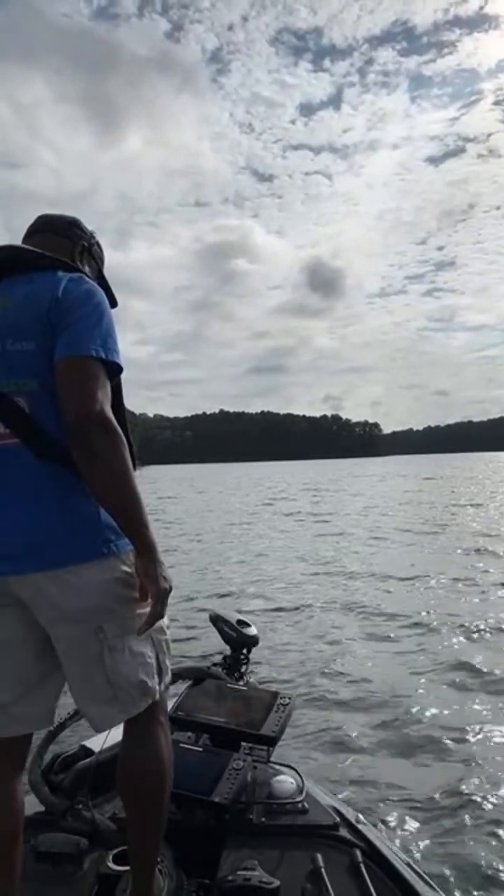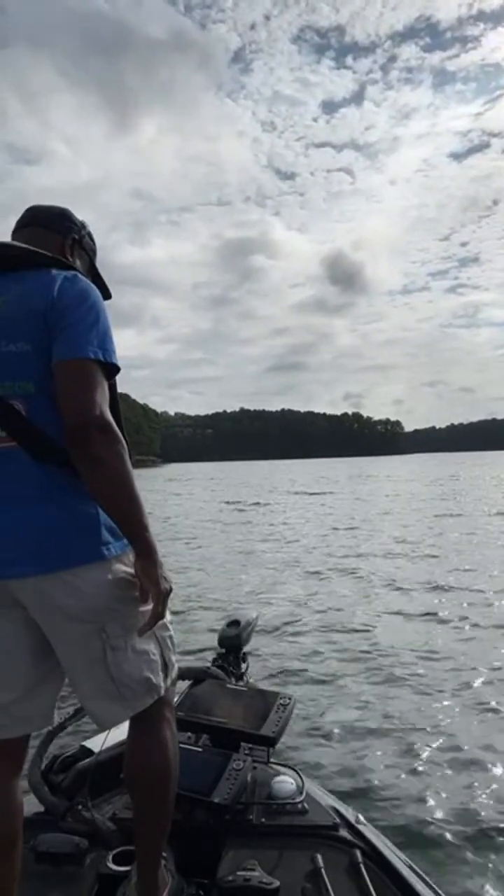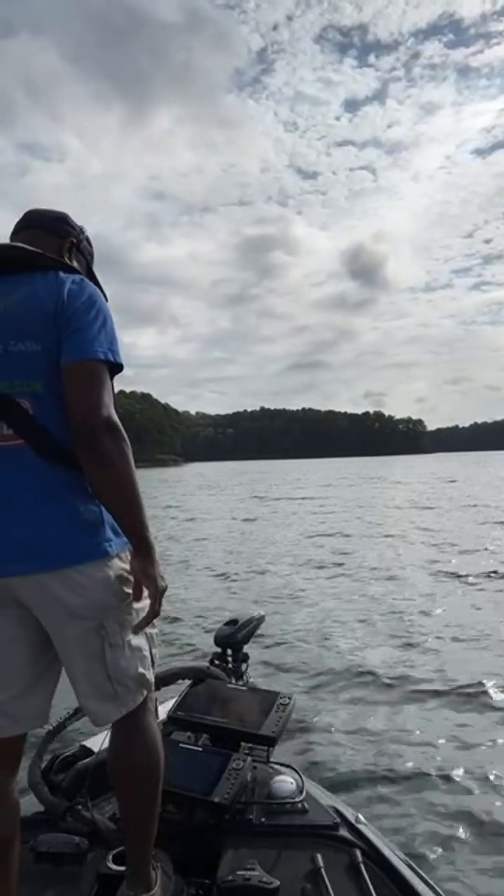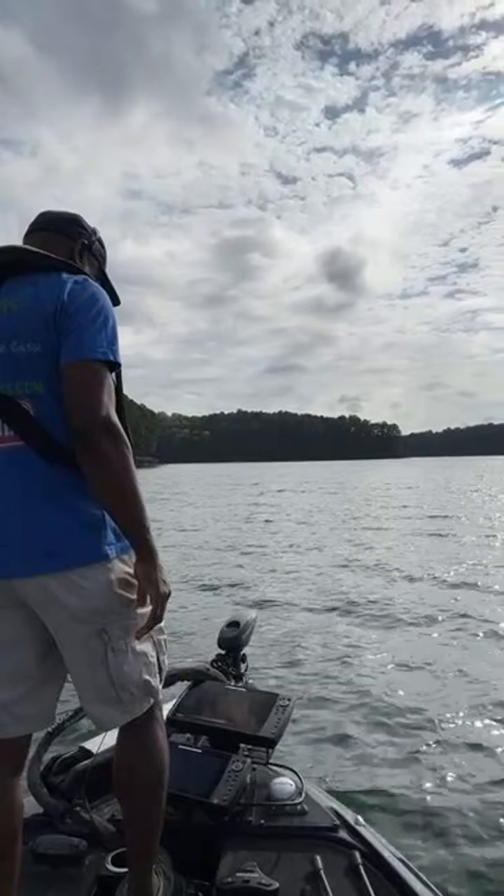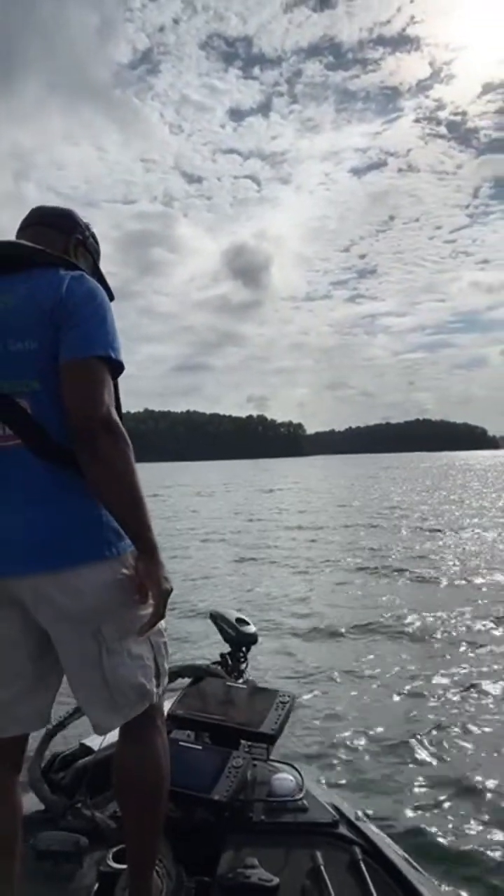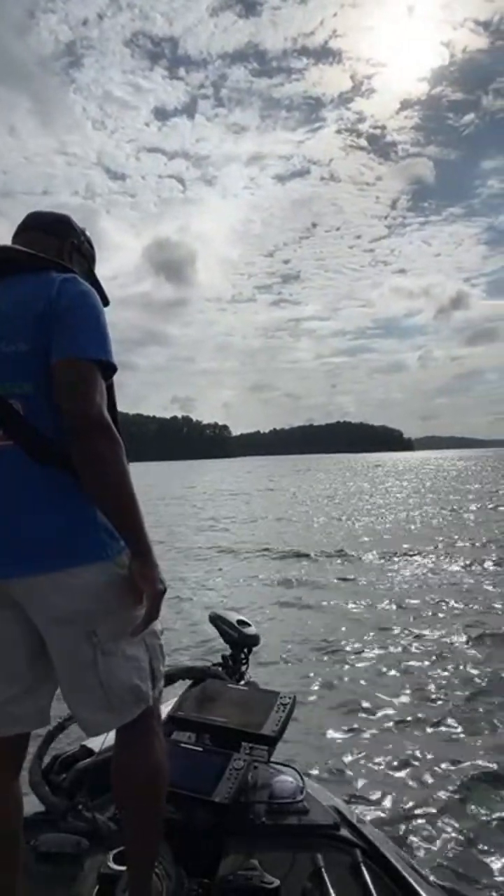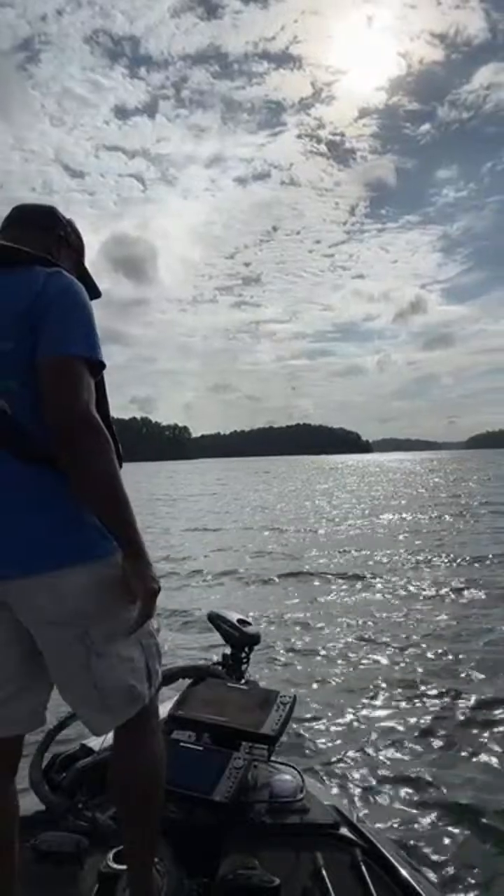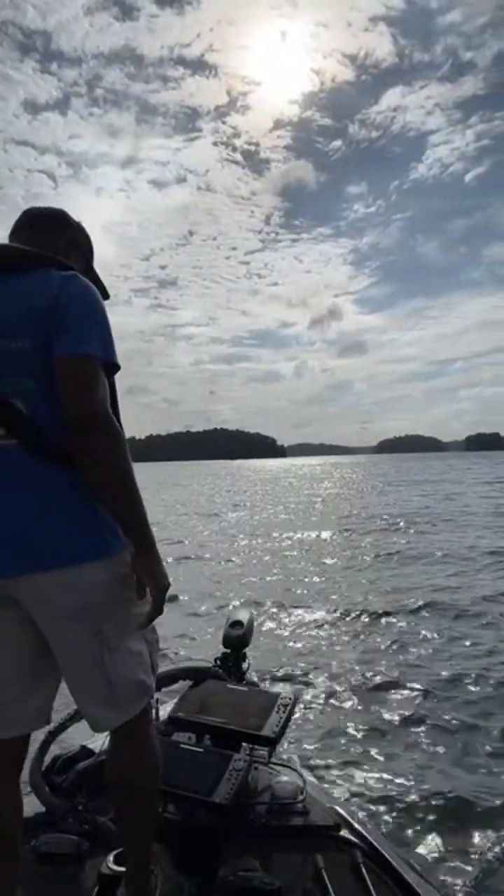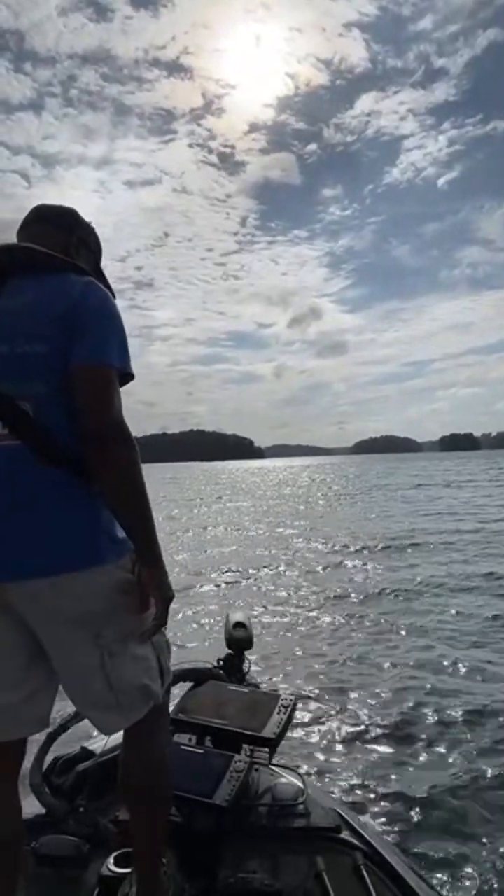All right, so these fish are kind of deep out here, guys. Right now I am using my forward-facing sonar, scanning around and just seeing where these fish are at. Out at 60 feet, I can see some cover and a few fish out that way. There are some suspended fish. Now, these suspended fish right here, let's move in a little closer.